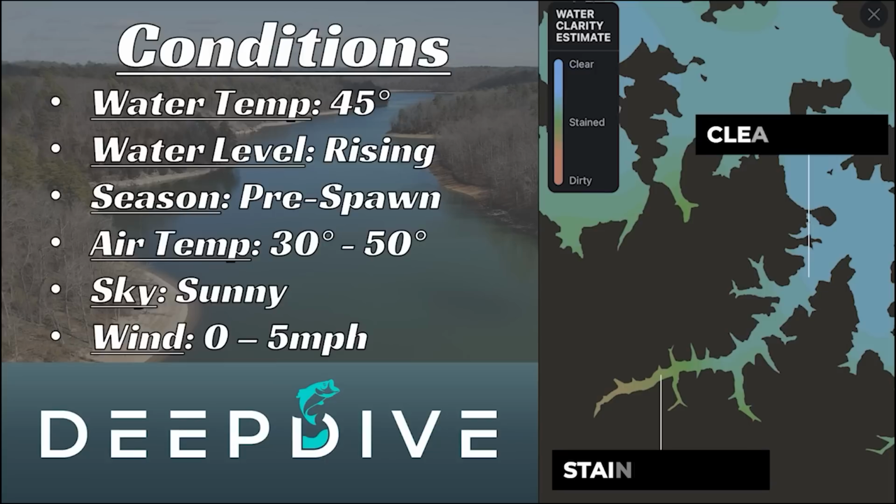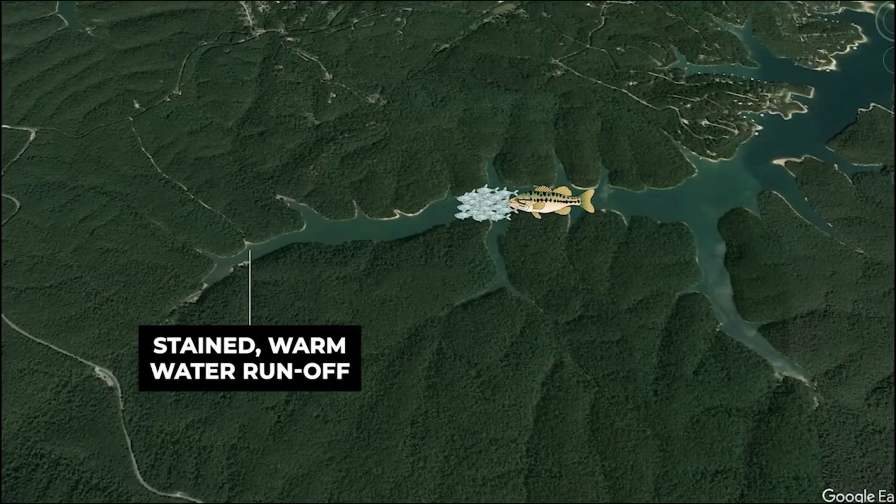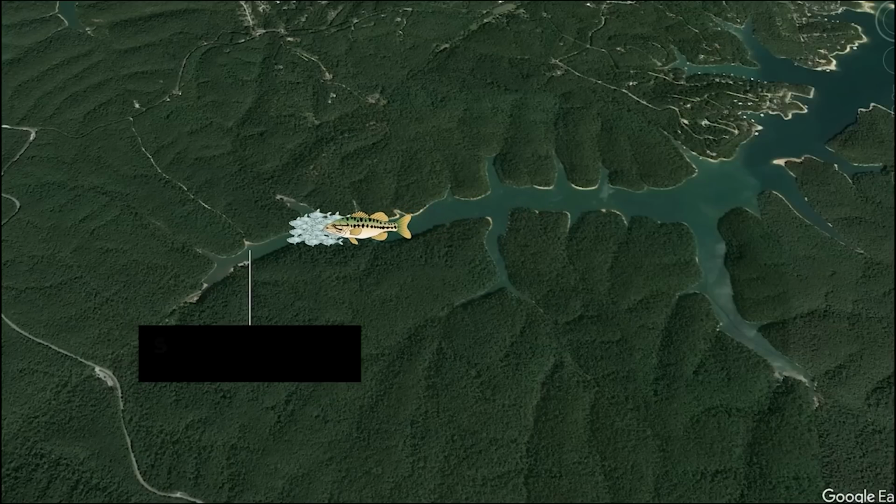Today I want to target the backs of some of these creeks where some dirtier water is mixing with clearer water. I used the new water clarity feature in the Deep Dive app to identify a few key creeks that had some dirty water runoff. The hope is that this dirty, warm water is going to attract bait fish, and those bait fish are going to draw the bass into that mixing water.